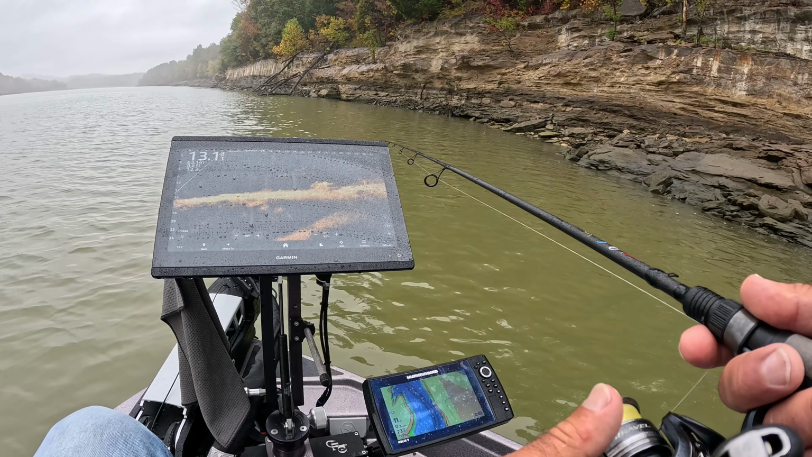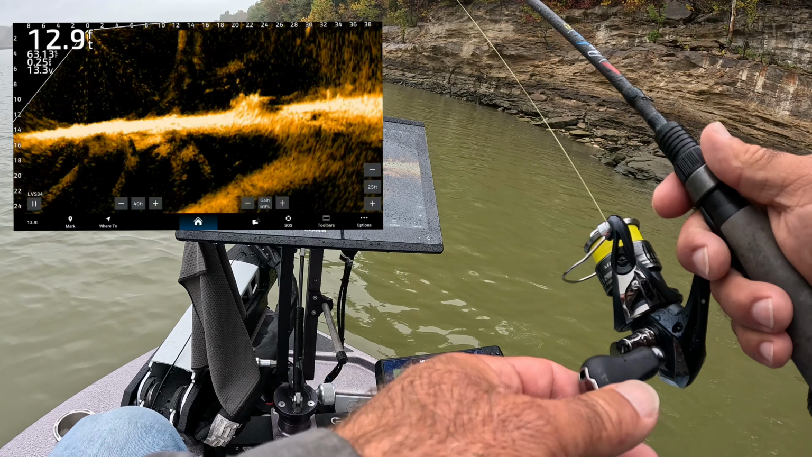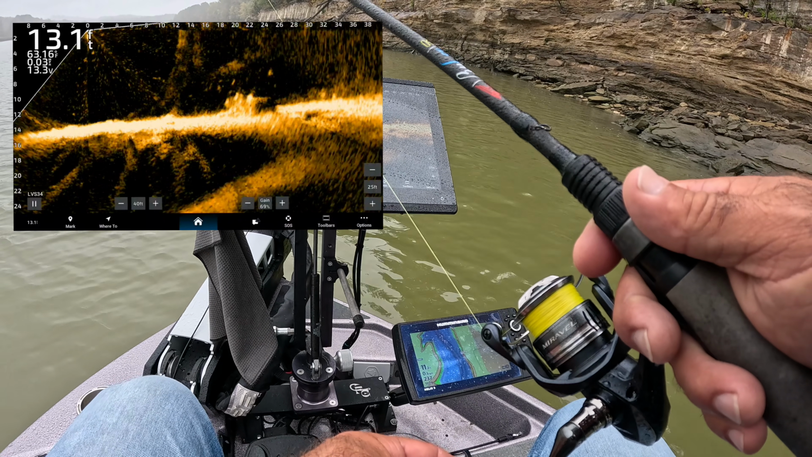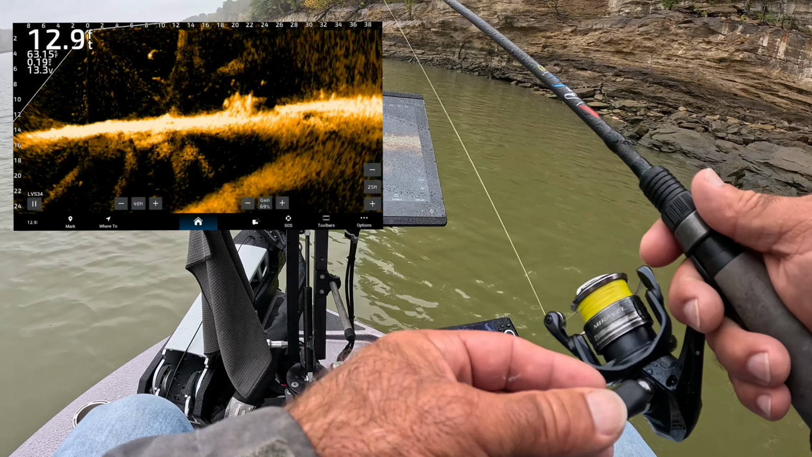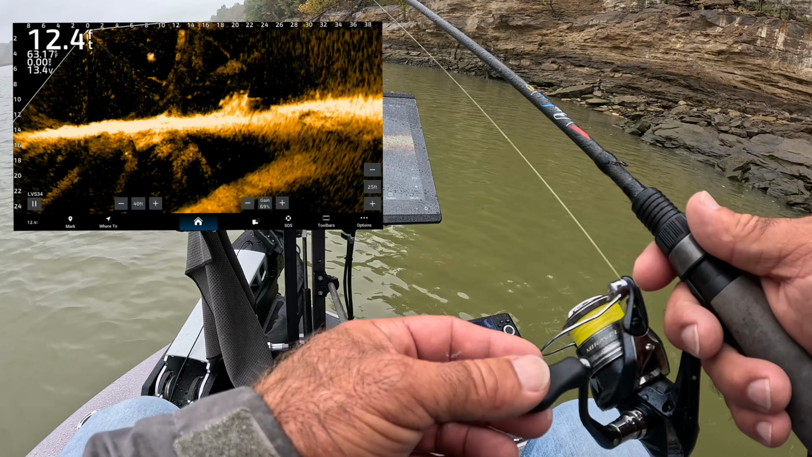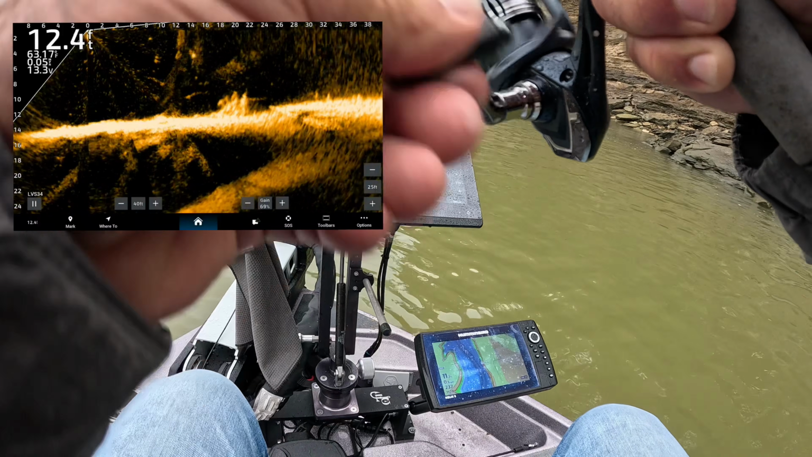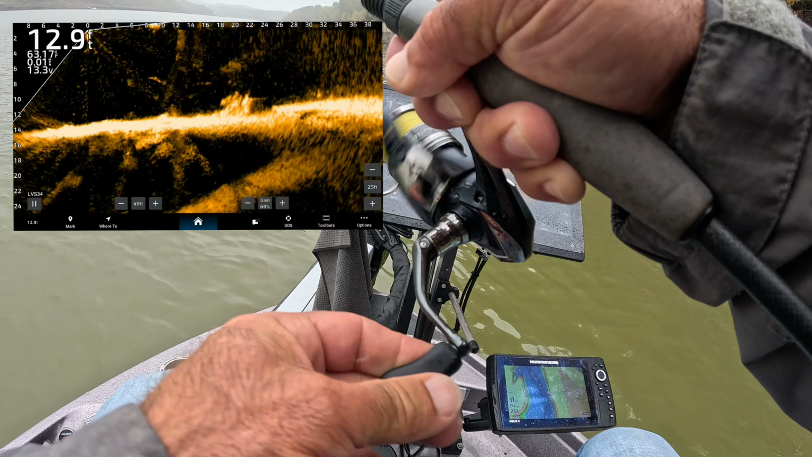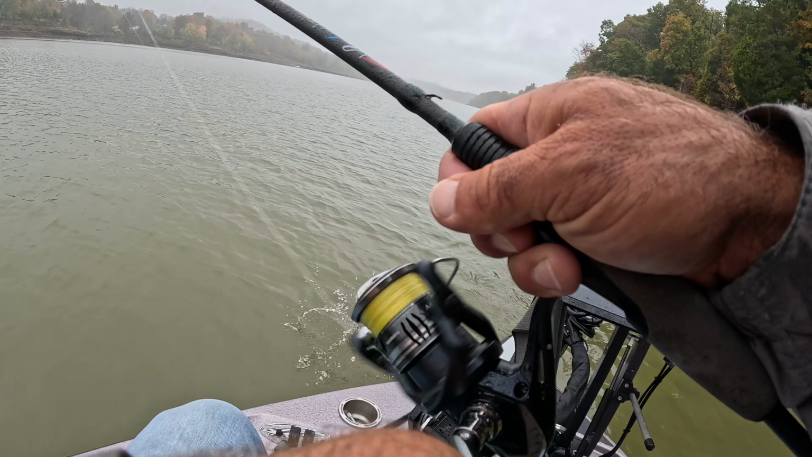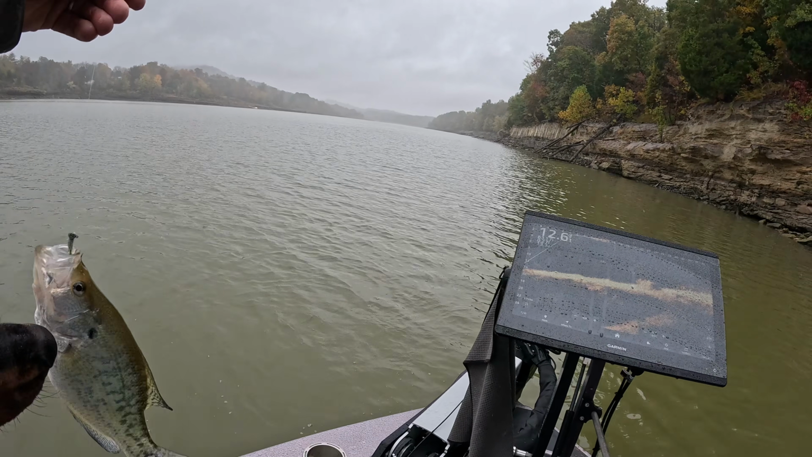All right, we're just out scouting a few new spots today. Pulled up on a little stump here that I've never fished before. Let's make the first drop of the day. Looks like it's holding a couple fish. Just gonna work this top edge. I see one coming. There it is. Looks like a good fish. Very good fish. Willow's here to approve it.